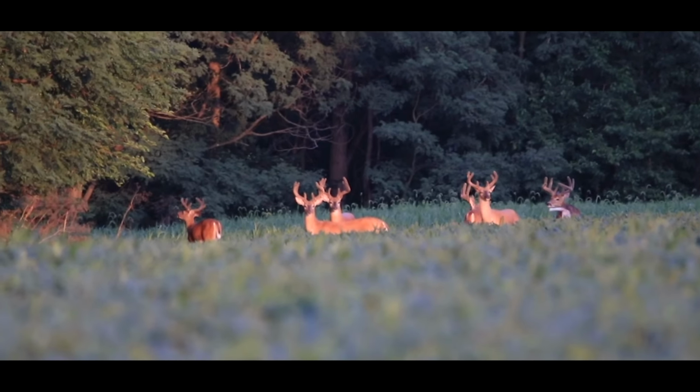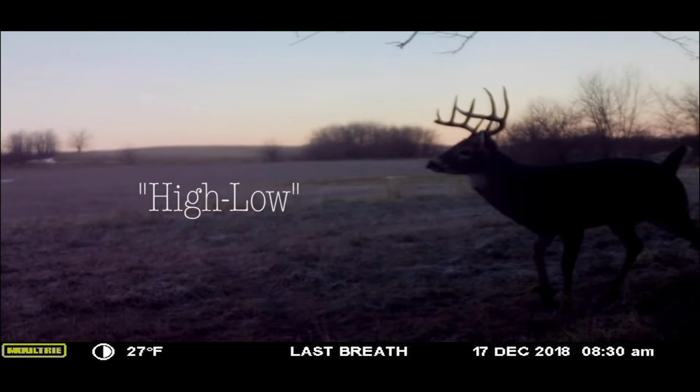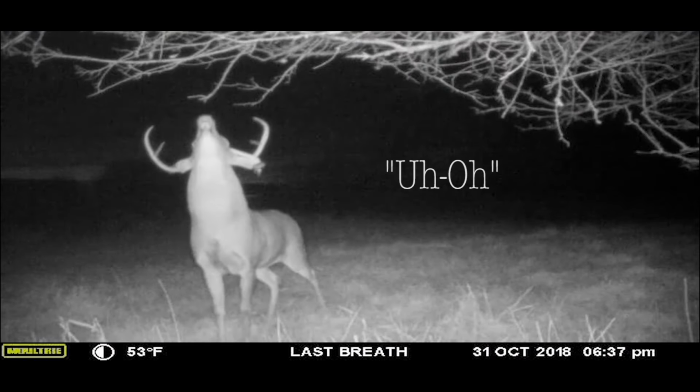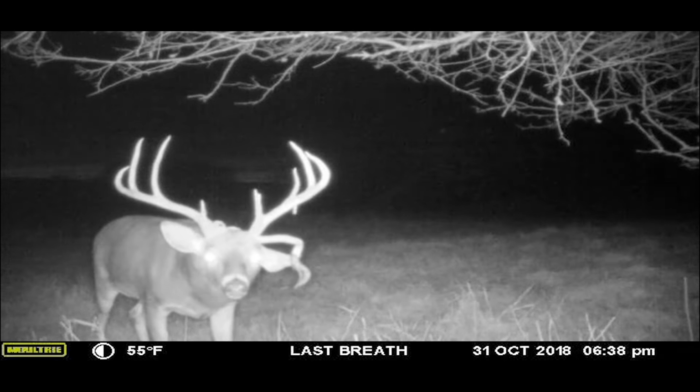The key to this story is that trail cameras are incredibly efficient at collecting inventory of the deer on your farm. In fact, they might be one of the best ways to do this. Low pressure, incredibly efficient, and you're going to get real-time data. Without Matt and Jesse knowing that Uh-Oh is on this farm, they may have overlooked this piece and never had an opportunity to hunt a deer like this.